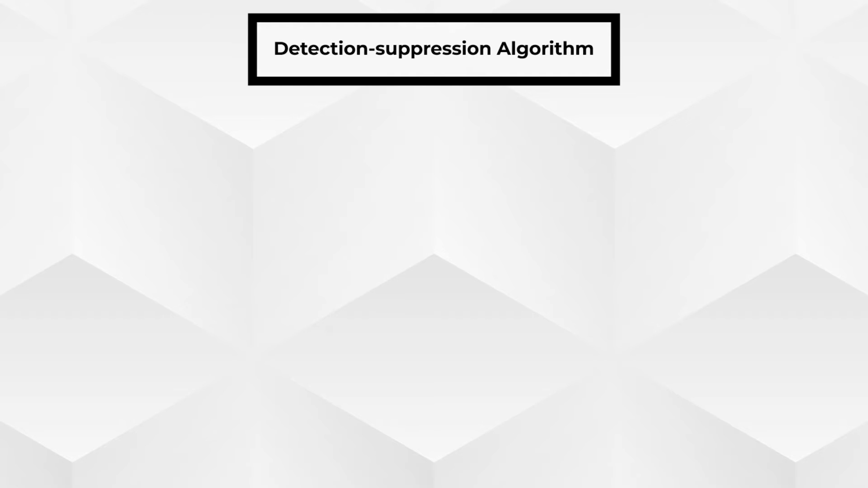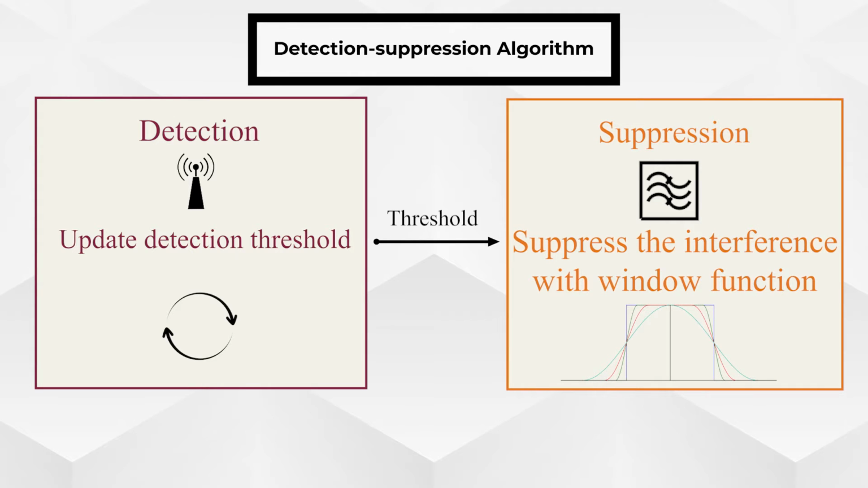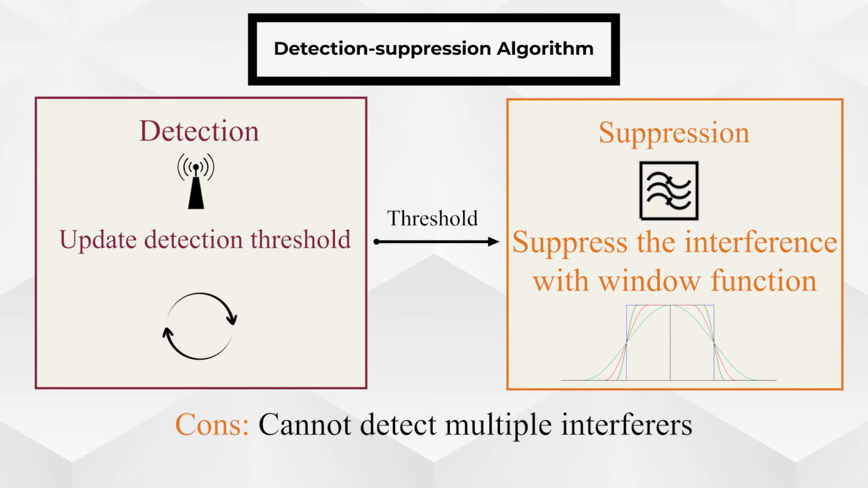The first class is called detection suppression algorithms. In the detection step, one sensor constantly detects the interference in the environment and updates the detection threshold periodically. In the suppression step, a filter with a dynamic window system function is used to suppress the interference. Because of the single window system function, it can only detect and suppress one interferer, but cannot handle multiple ones.